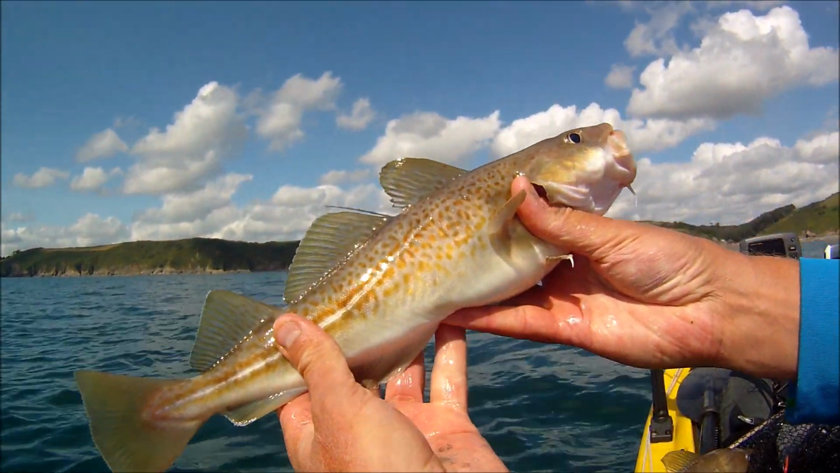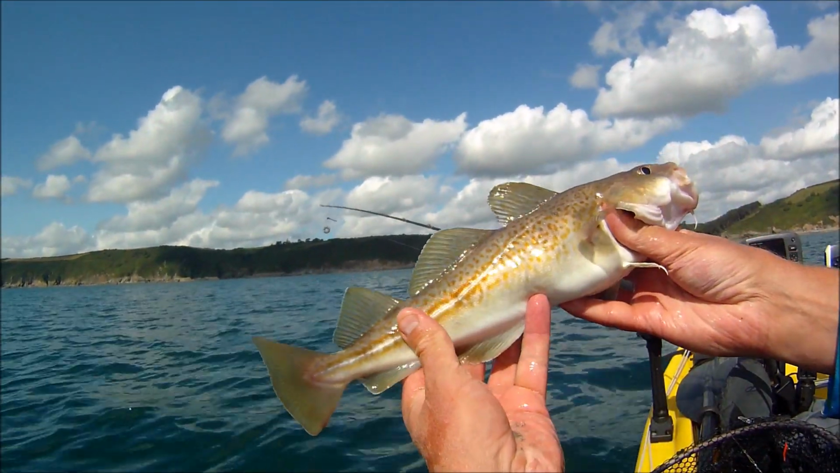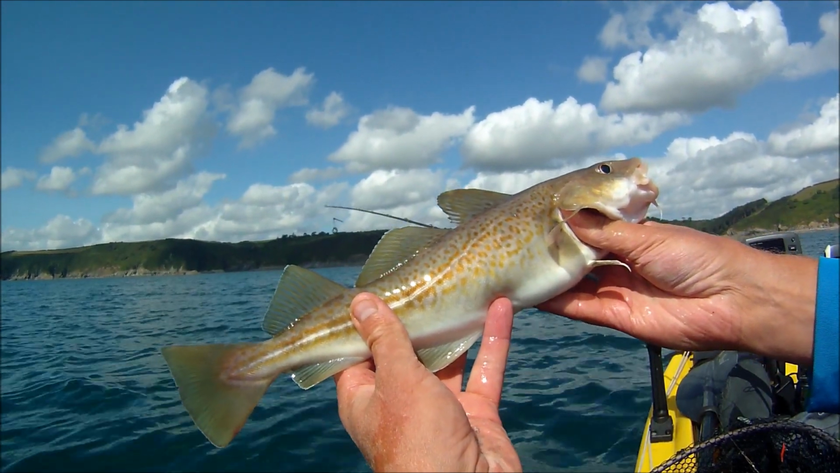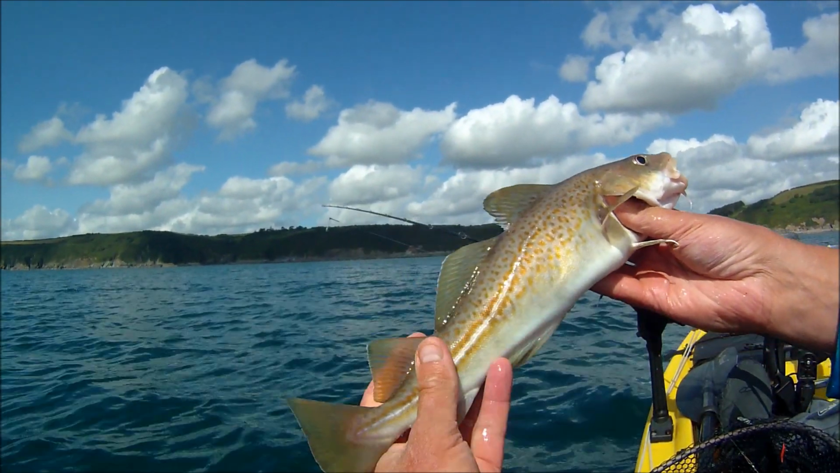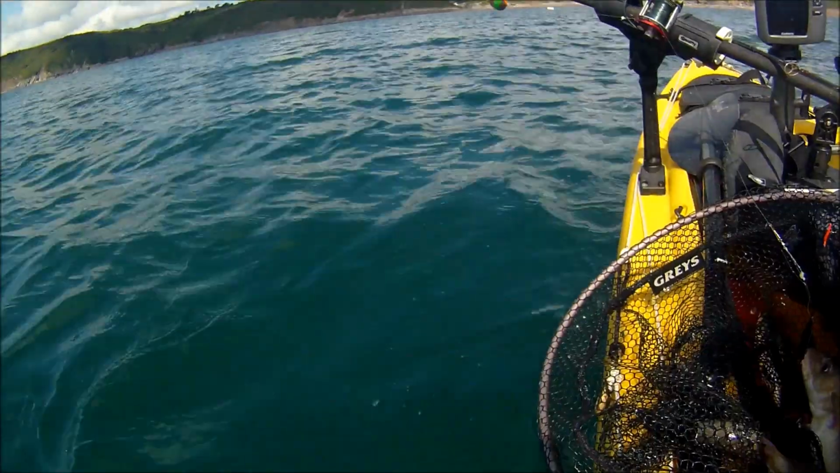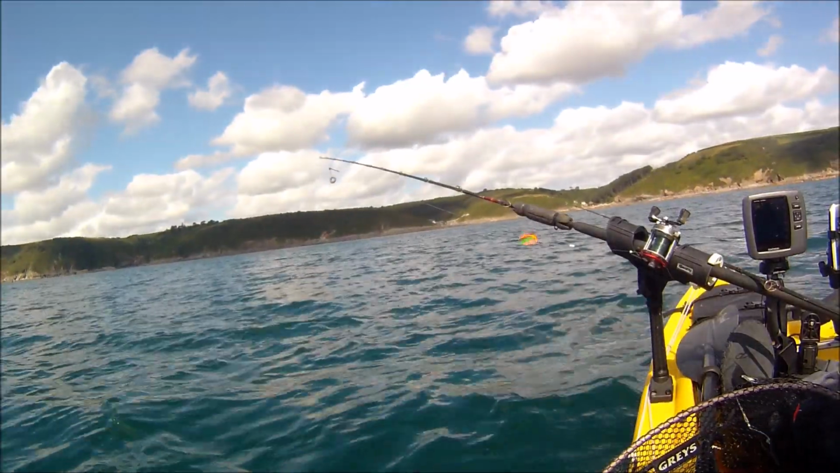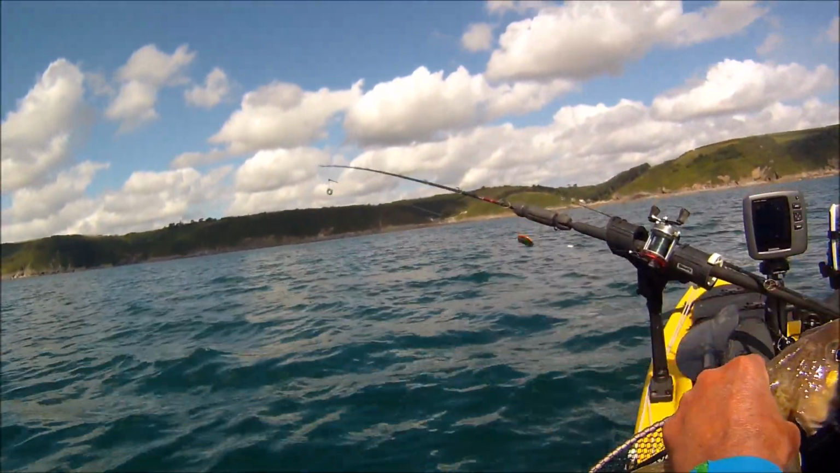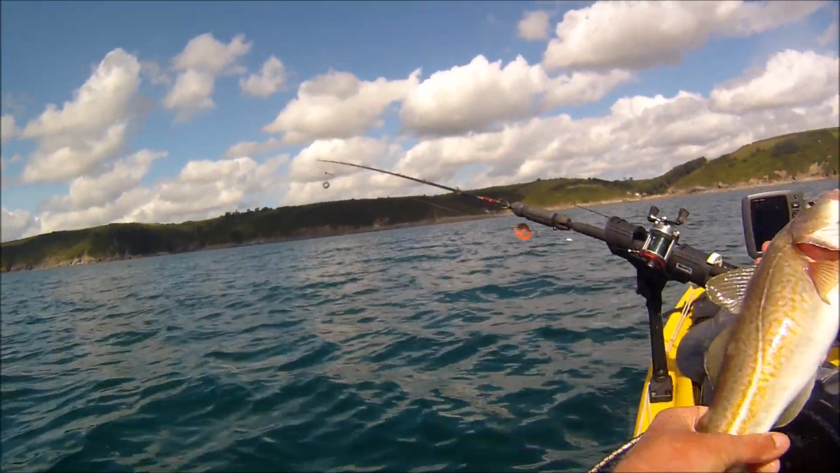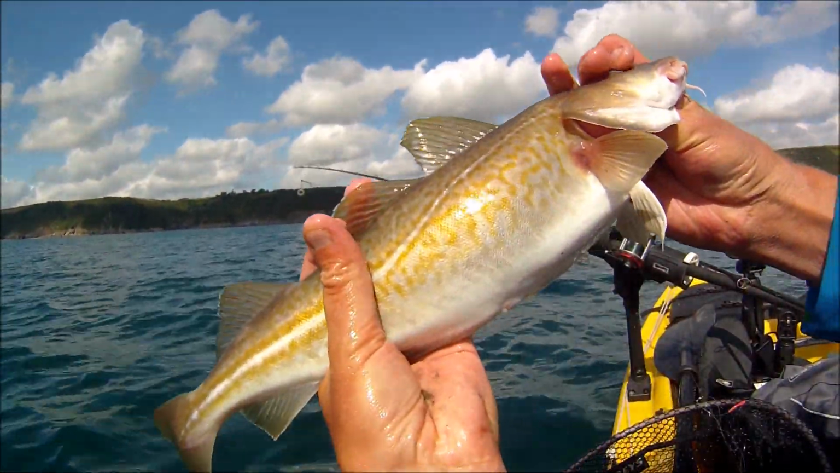Well, only a small little codling, which I'm going to return. Obviously we have a legal size limit down here in Cornwall of 35 centimetres. But that one's, although it's on 35 centimetres, it's too small. So I'm going to put that one back. Hopefully it'll... Nice codling there.